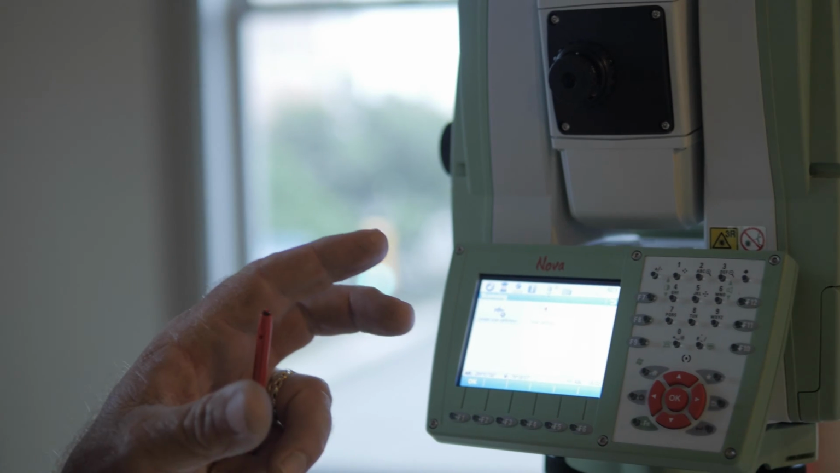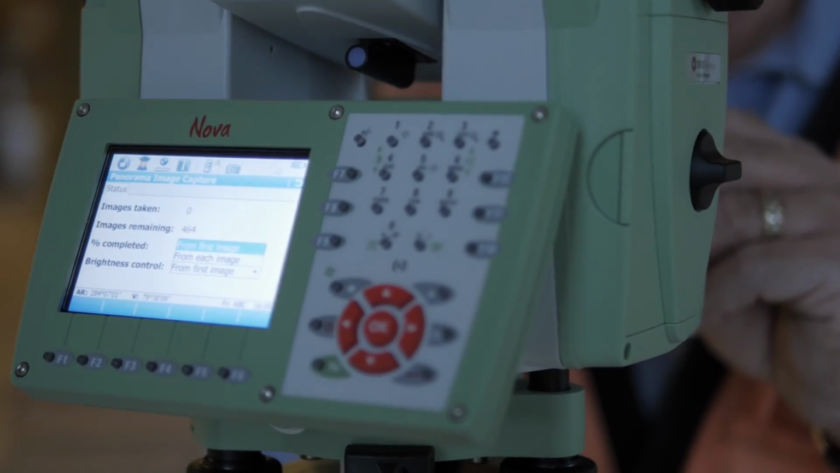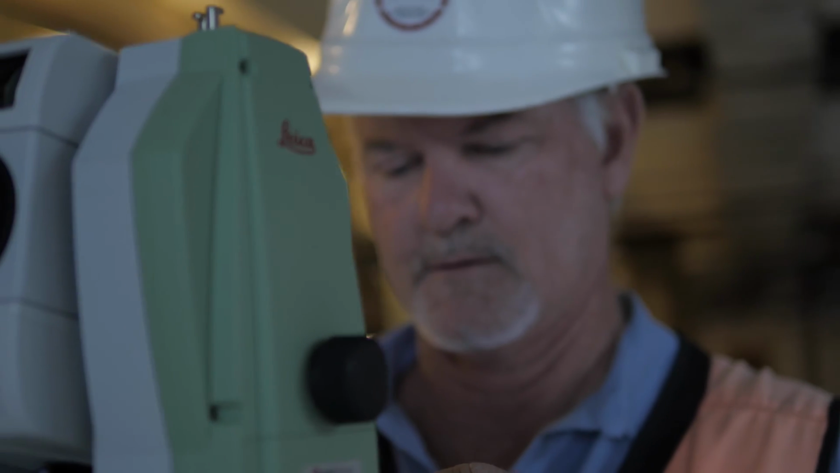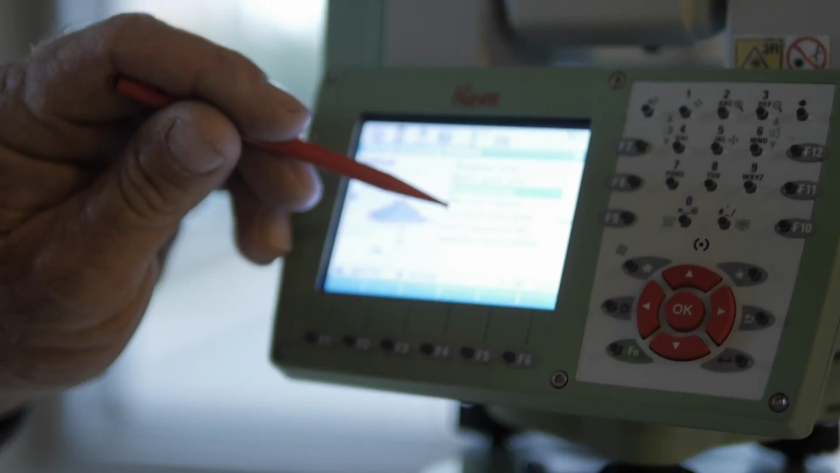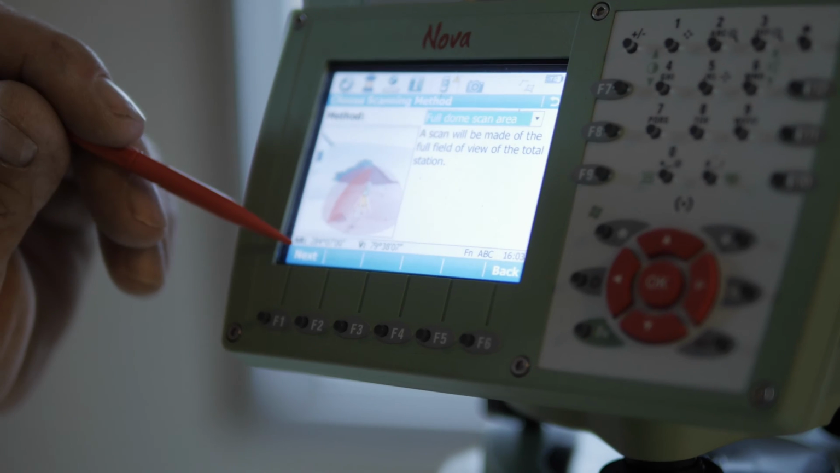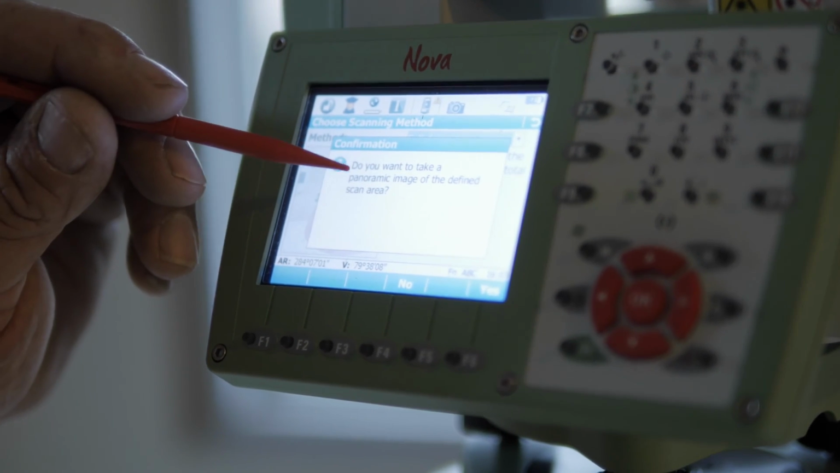Okay, so now that we've got the total station set up and oriented to 2 control points, we can go into this Create Scan mode, which activates the scanning feature of this instrument. What we're going to do today is a full dome scan because we need to get the object straight above us on the ceiling. So we're going to select Full Dome Scan. And yes, we do want to include panoramic pictures.